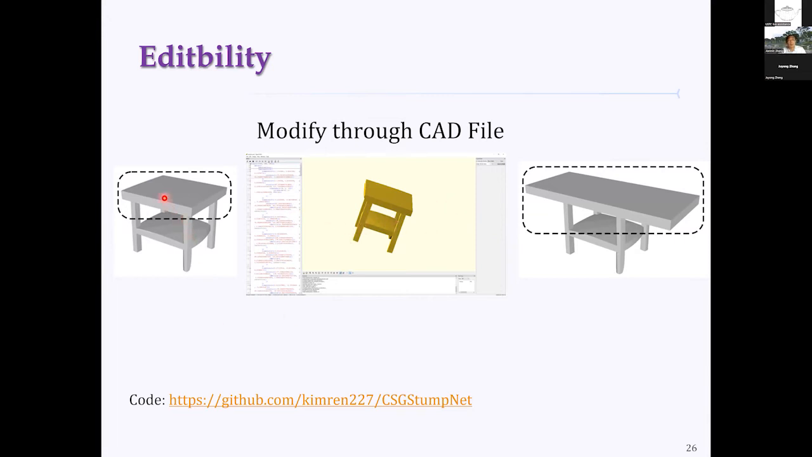This is just one example. This editing is high level, with a few parameters you can adjust, and compared to a point cloud, this is much easier to understand, more intuitive and flexible. The implementation of CSG-Stump can be found on my students' GitHub.